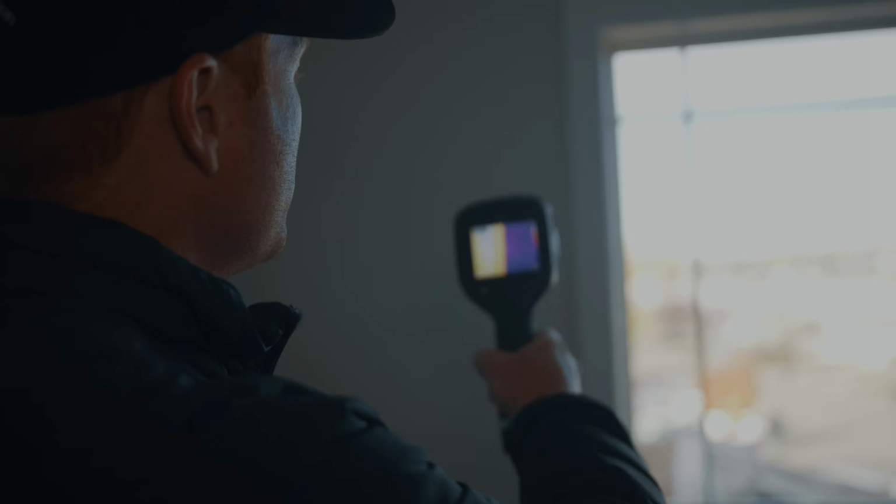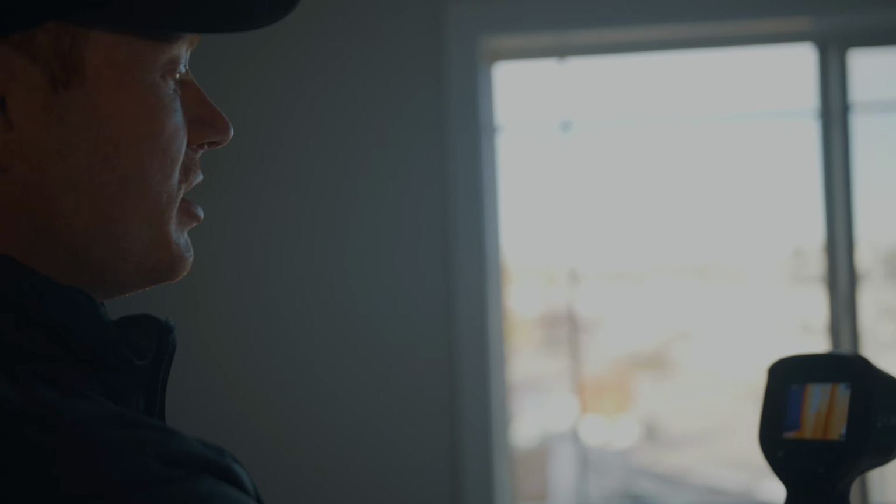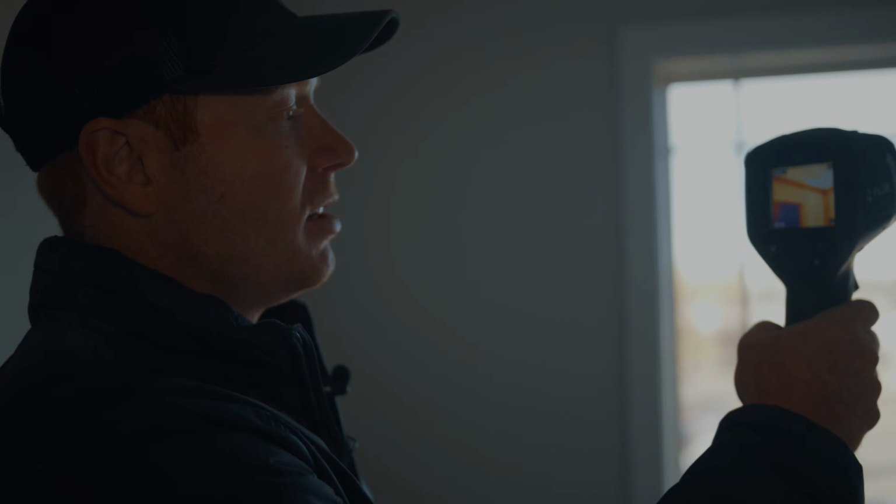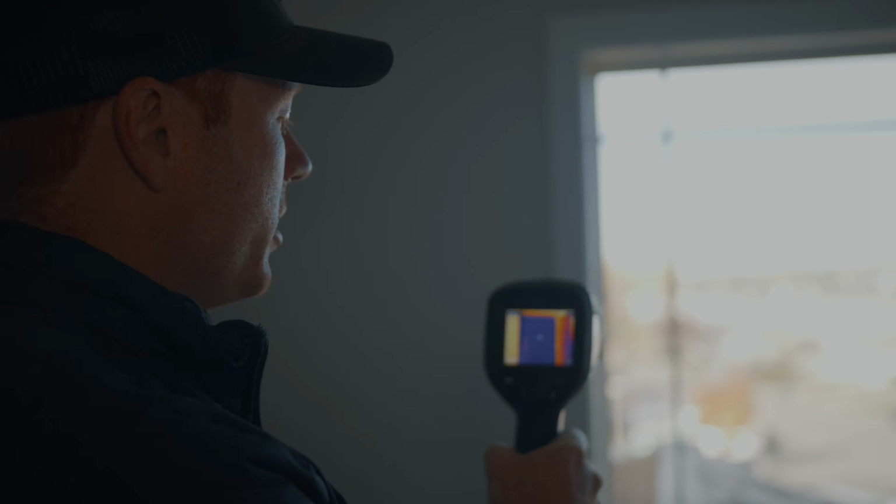So you can see that this window is very cold. The insulation seems fairly adequate. There's no signs of any areas where there's insulation missing or it's been compressed in the actual walls. That's kind of what this thermal imaging camera is going to show us. So when we switch out the window, we'll see what it looks like afterwards.